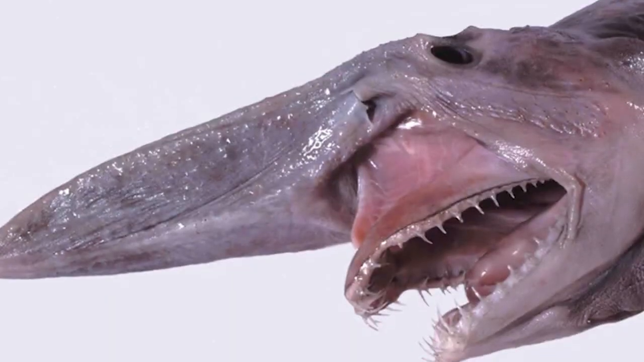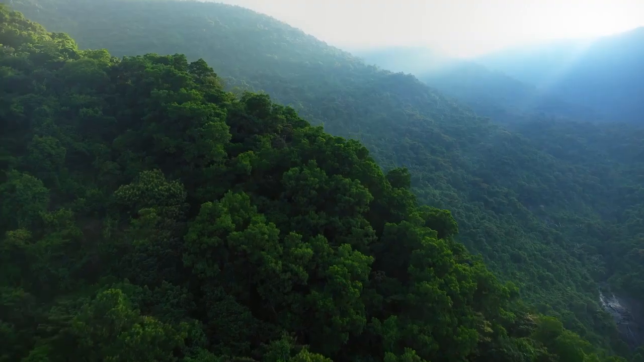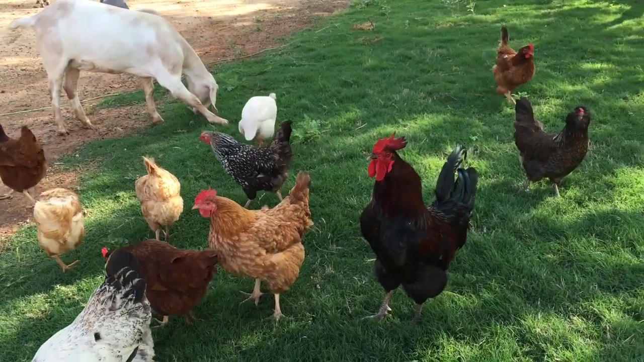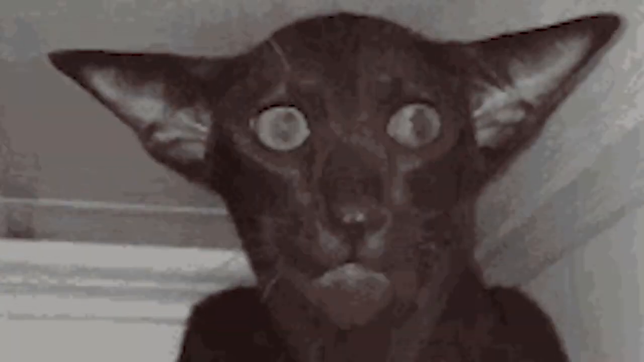We already know that there are plenty of creepy crawly creatures that live on this planet. So why couldn't some extraterrestrial beasts be hiding out too? Maybe they're lurking in the dense jungles of the Amazons or in the depths of the ocean. Perhaps they're even disguising themselves as domesticated animals. Like that weird cat that always gives you the side eye.